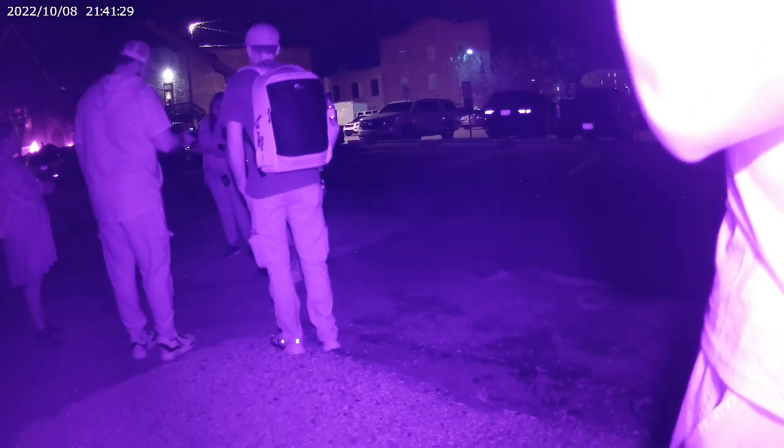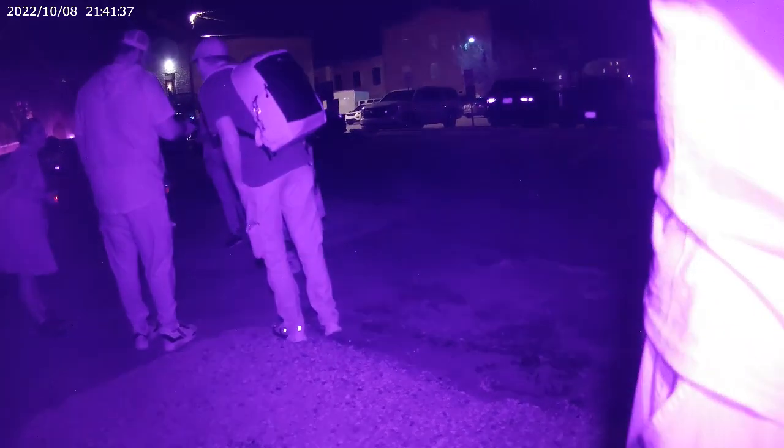Anything else coming out of your spirit box? Any other readings that you did? Slowing down, because we can move it around. Spirit. I heard spirit too. Something spirit, right?